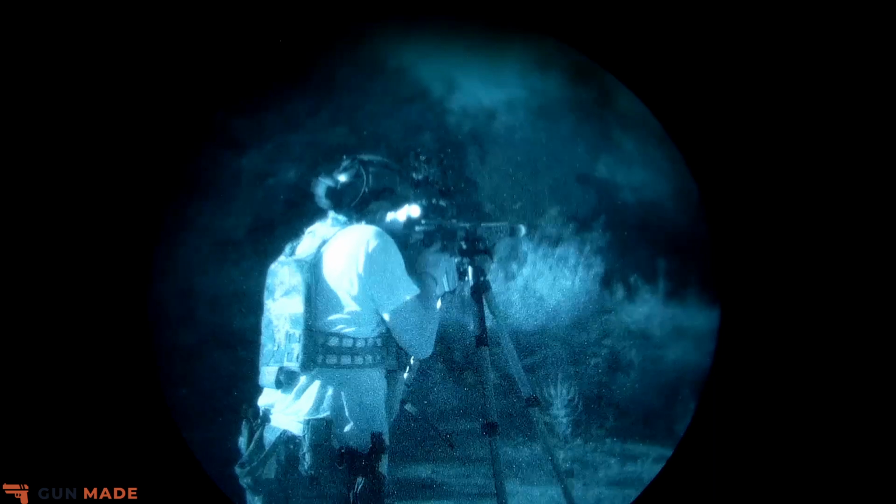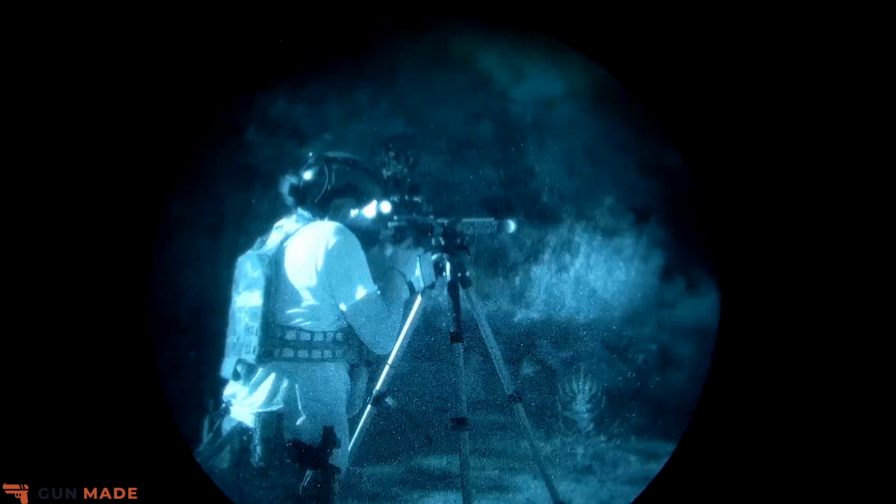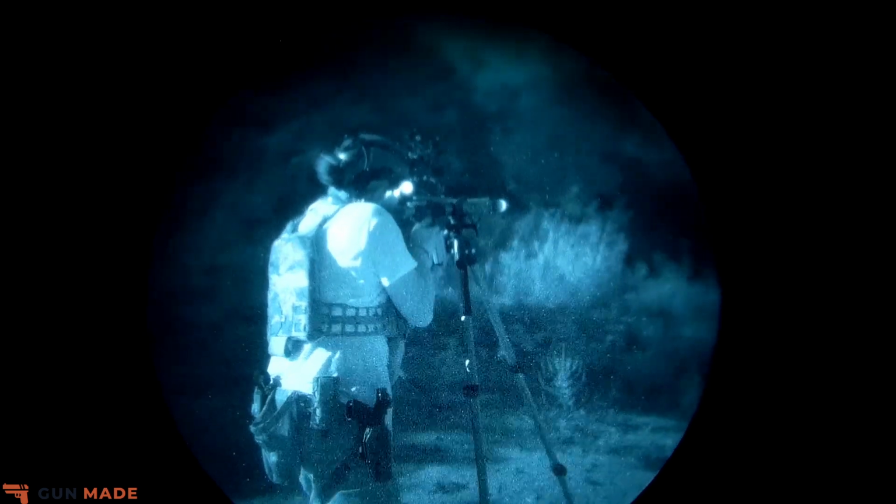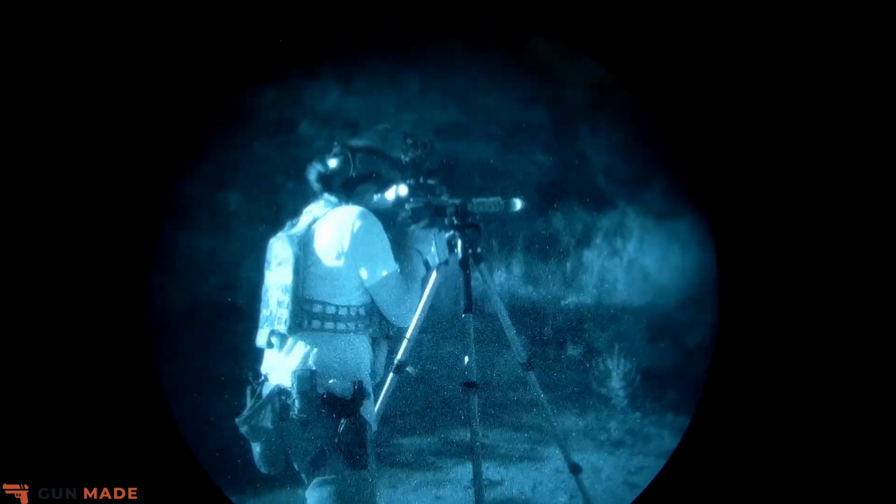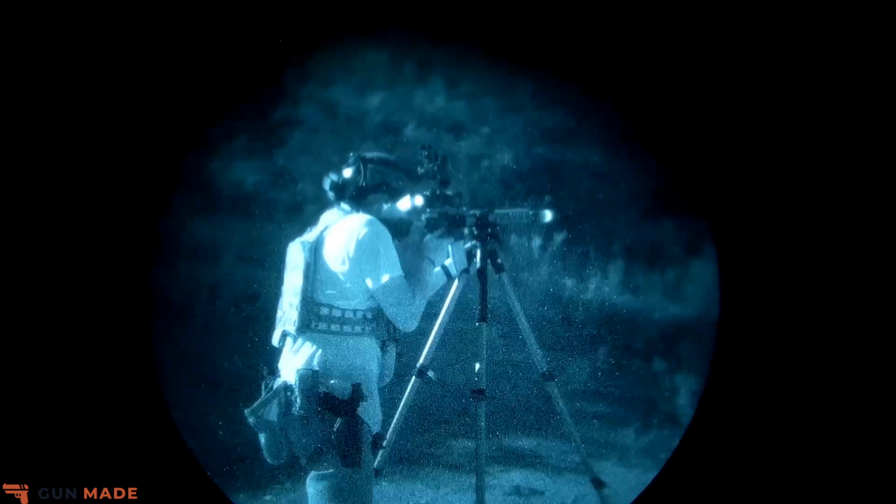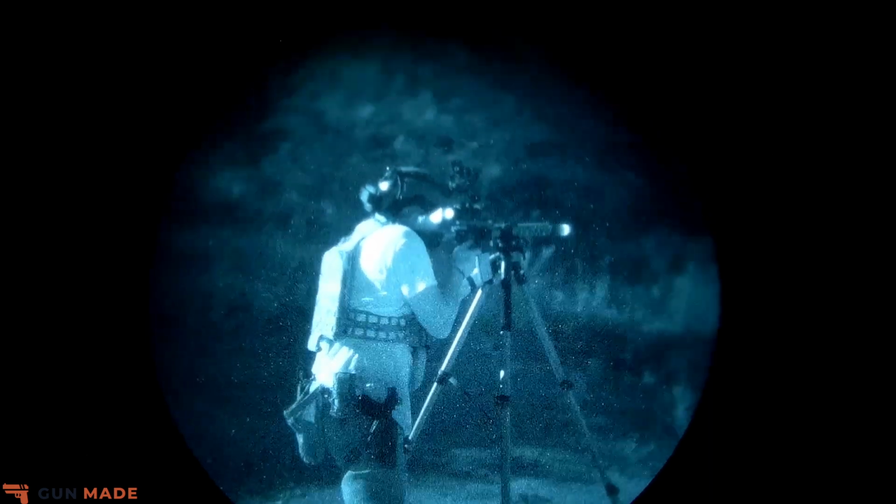Big props to Armasight for letting us know ahead of time that, hey, this is an issue we're experiencing and we haven't been able to fix this on the software update side yet. So they were very much communicative and upfront about that. So that is not something that we could be too picky about, especially when they told us that it was going to happen.